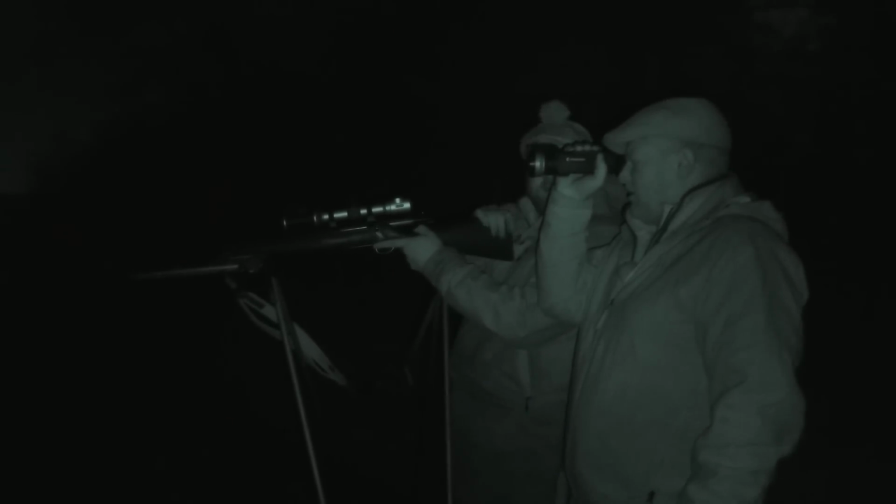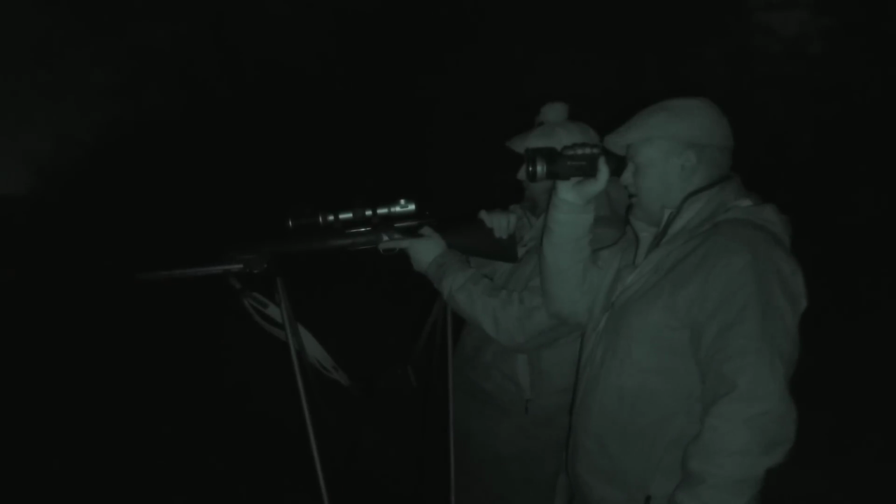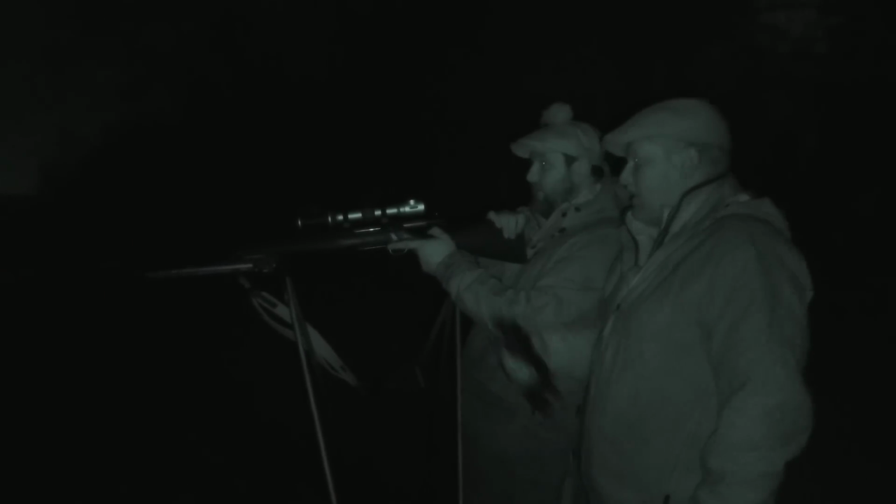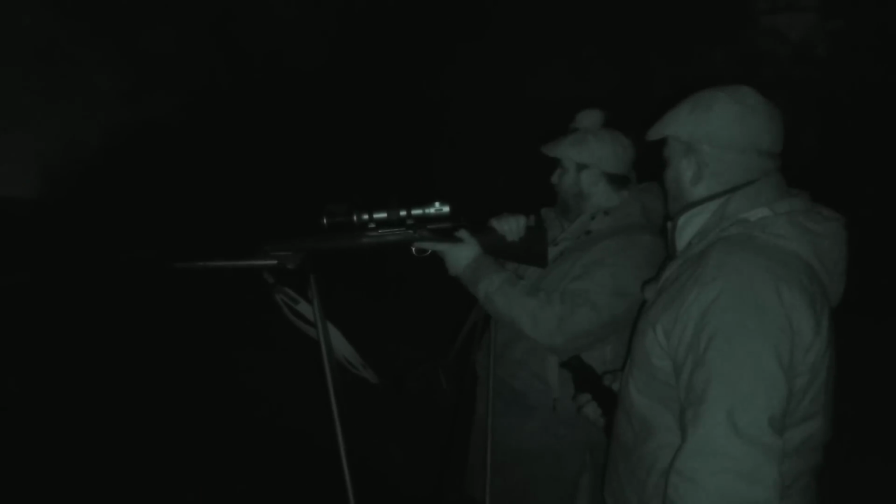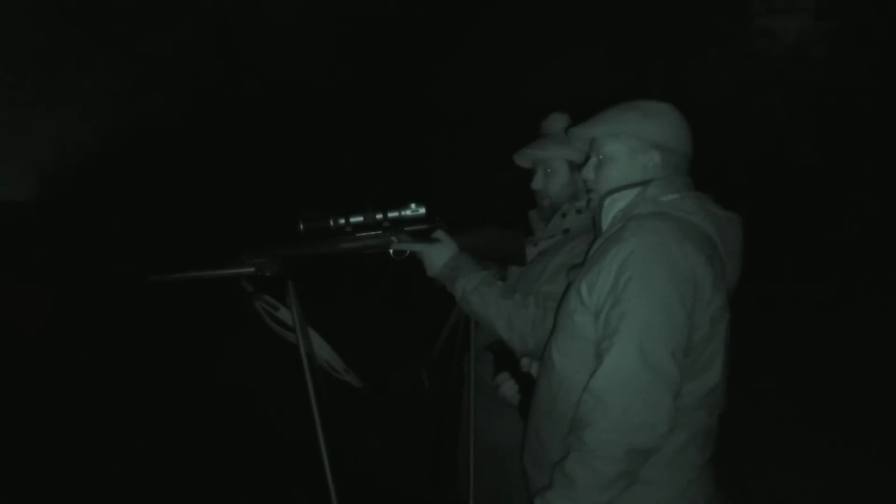That came out the hedge a bit quick. Good, yeah. The wind is again. I'll go and pick that up and yeah, we'll carry on. We'll keep going down this mud block and see what we can find. Yeah. Alright, go on, mate.